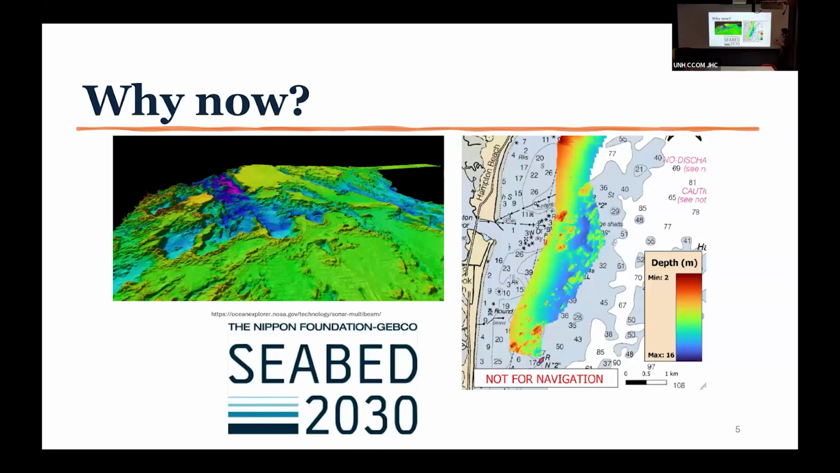So why now? Why make this shift now, or attempt to answer this question now? Well, the massive amounts of data we're getting, right? Multibeam data itself has become massive. The surveys that we do are in the order of billions of points. Seabed 2030 is trying to map the world's ocean, so we're trying to get as much data as we can as we speak.